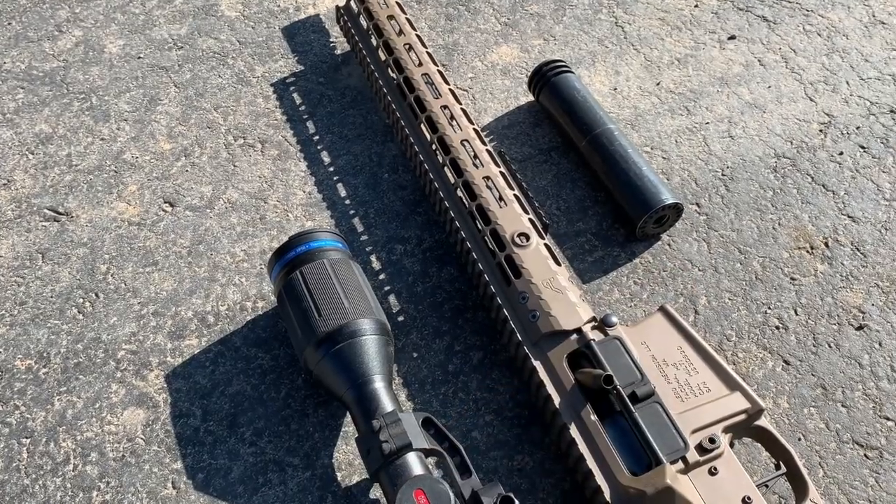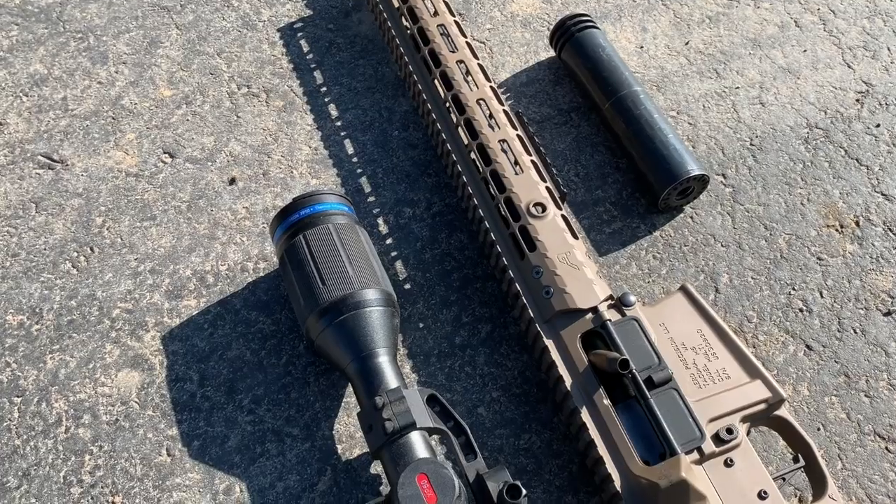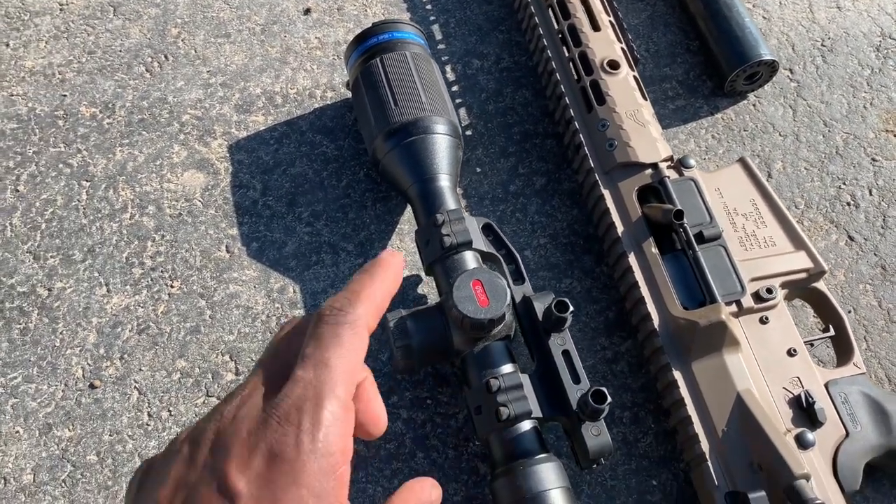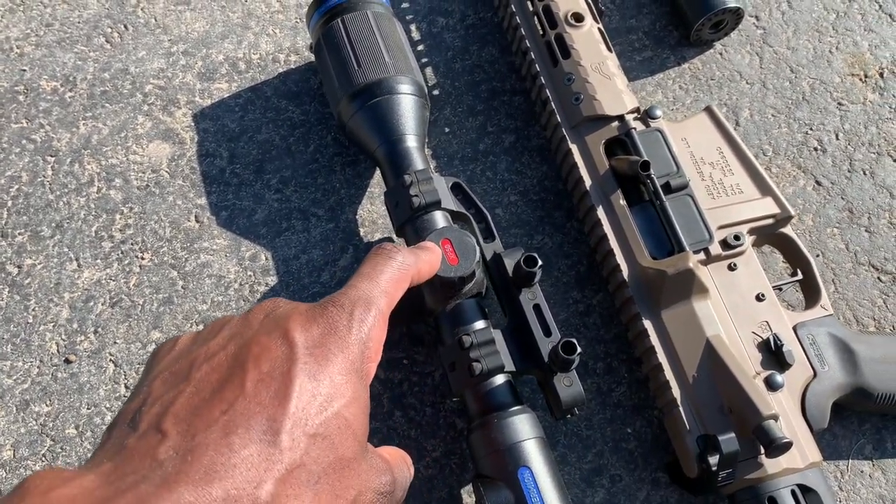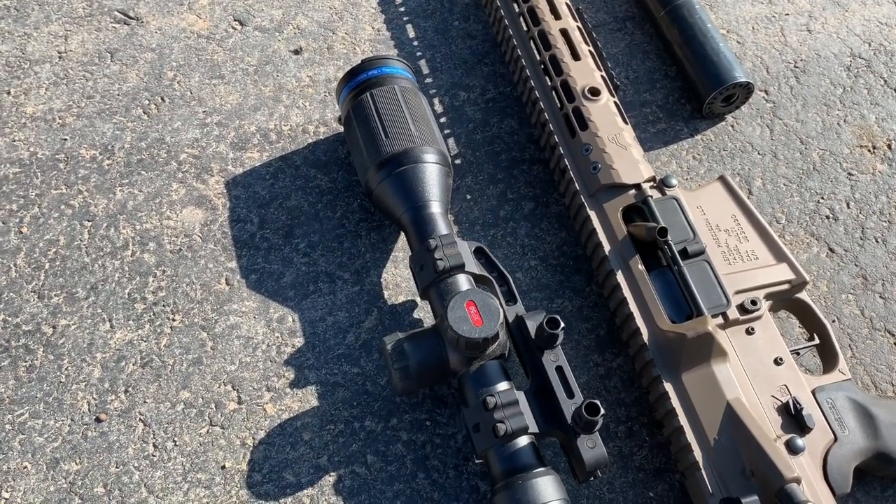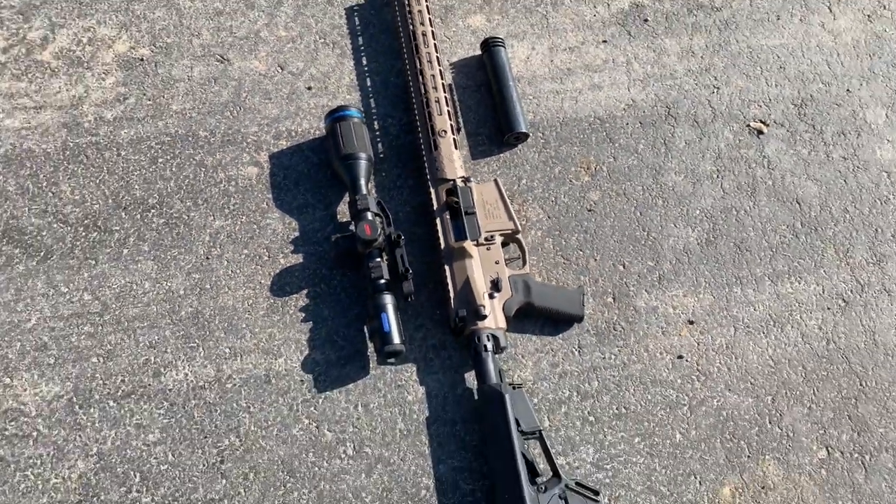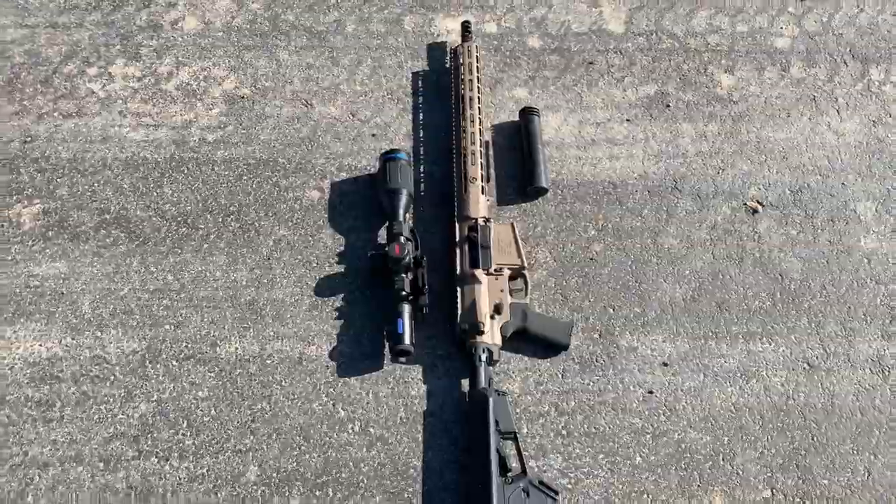Frustrating night, but that's why you bring backup rifles. That's why you bring backups. But by the time we put this back on another rig, I had about 2 hours left of battery life and the battery died. So I was out for the night. Shit happens.